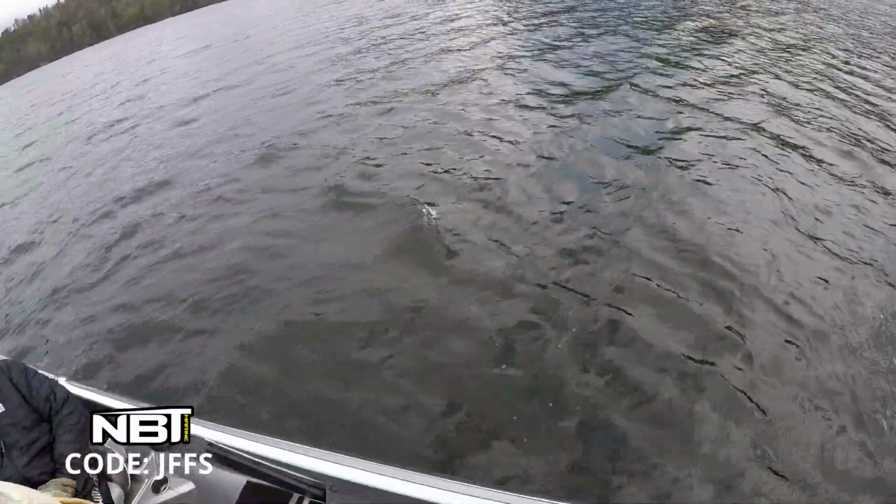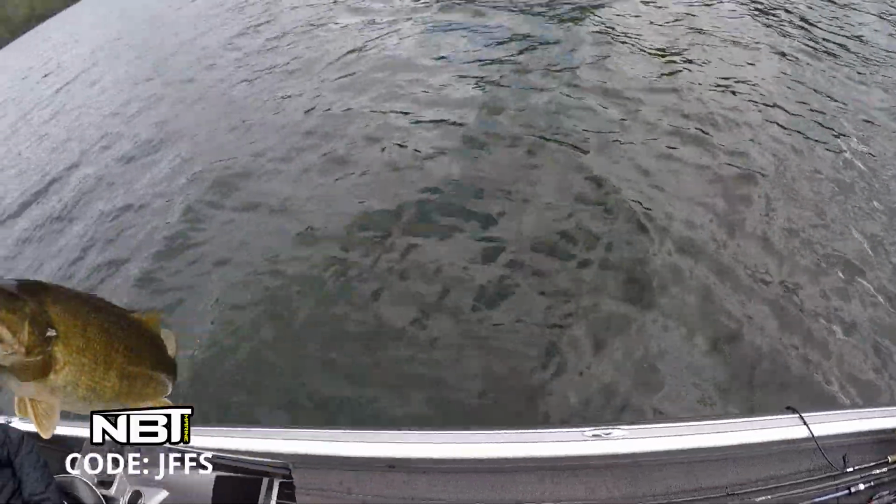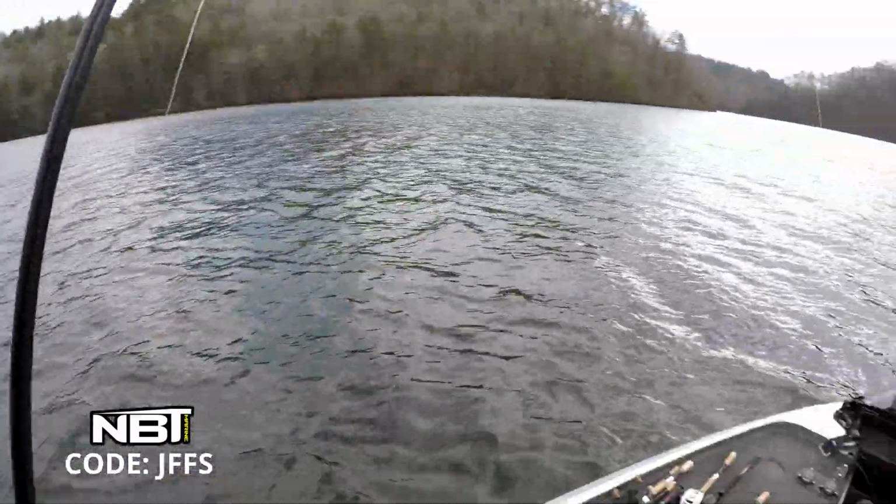I got a mean mouth actually that was like 4 1/4. It's the biggest one I've caught. But I mean, a lot of them are about that size and just a little bigger. That 3 1/4 range is.